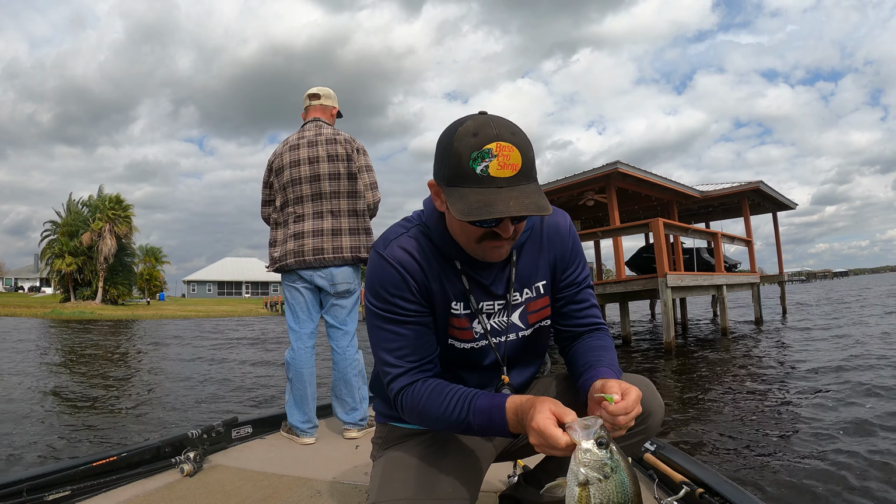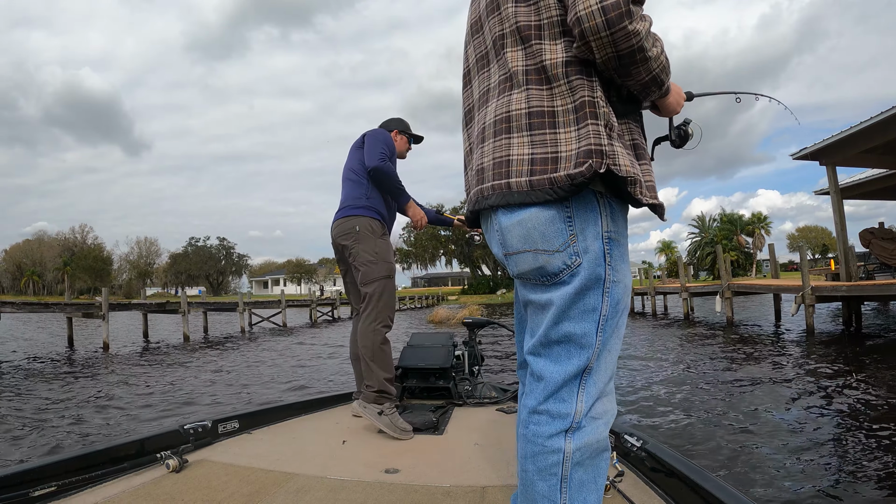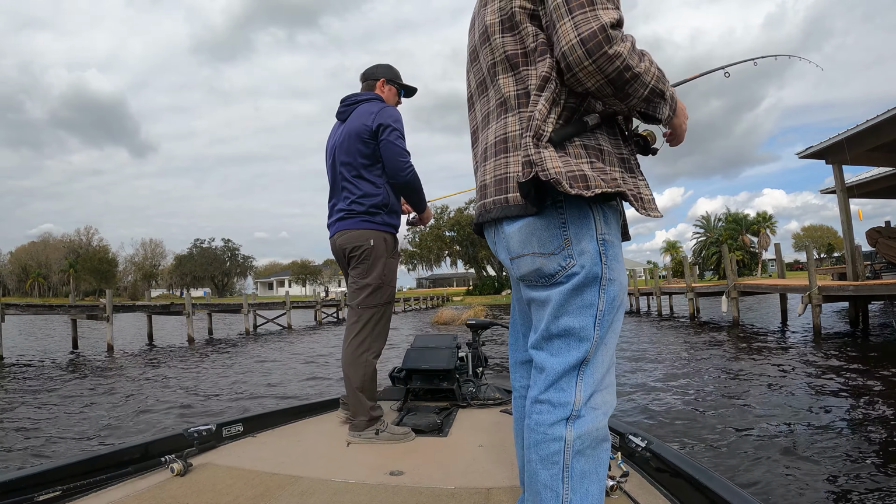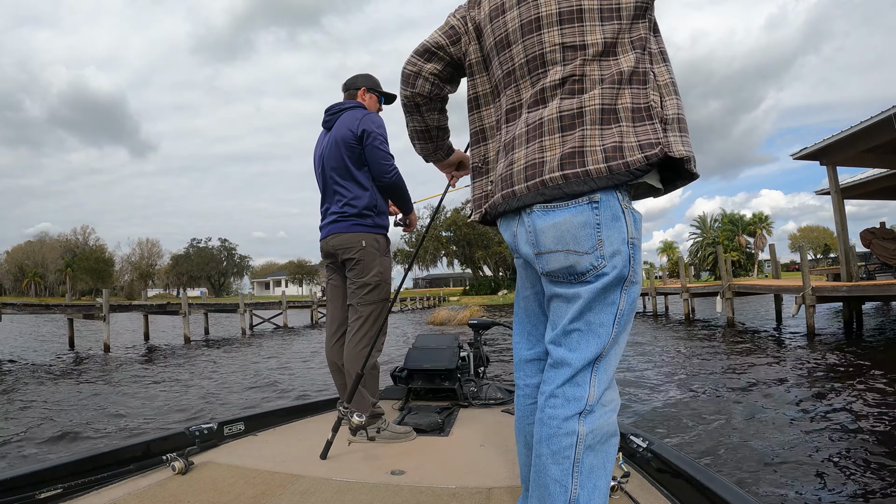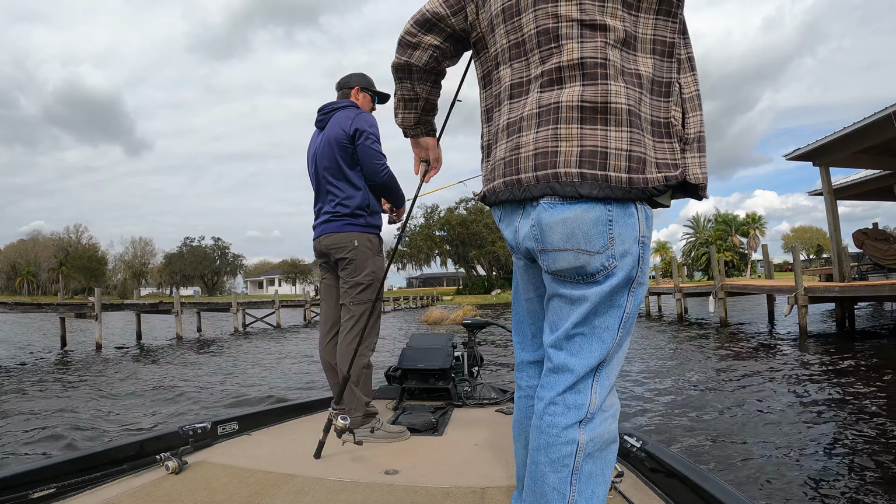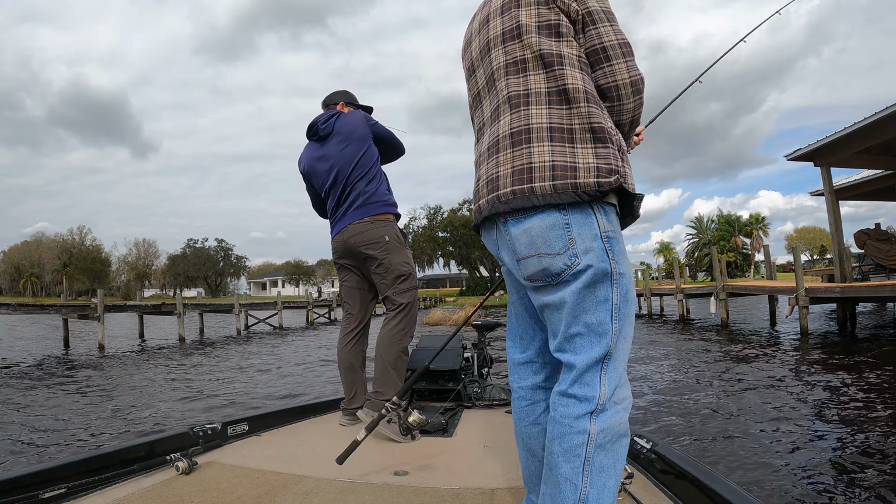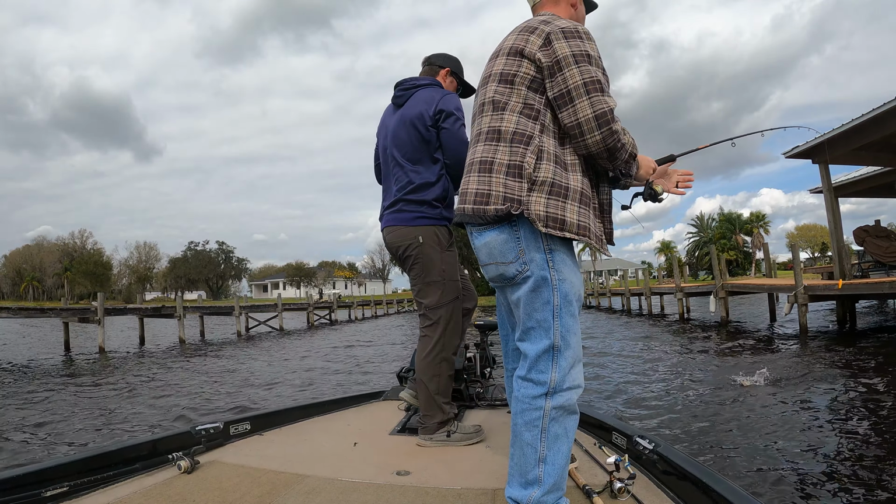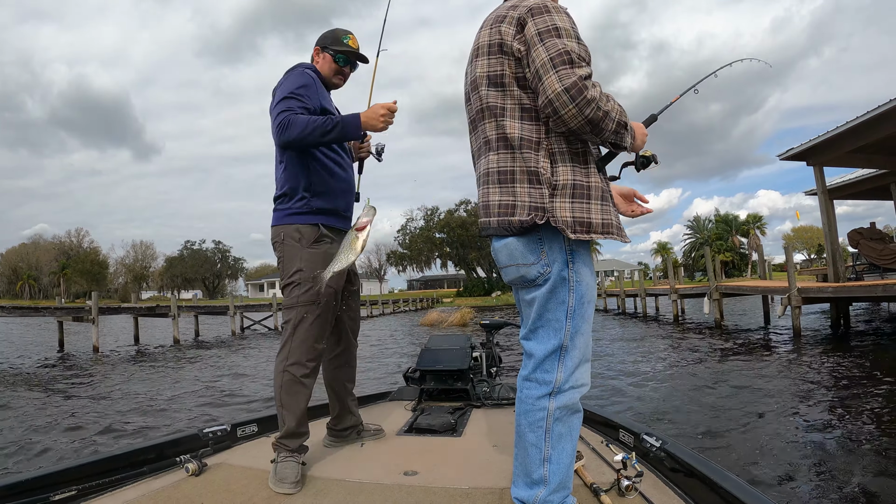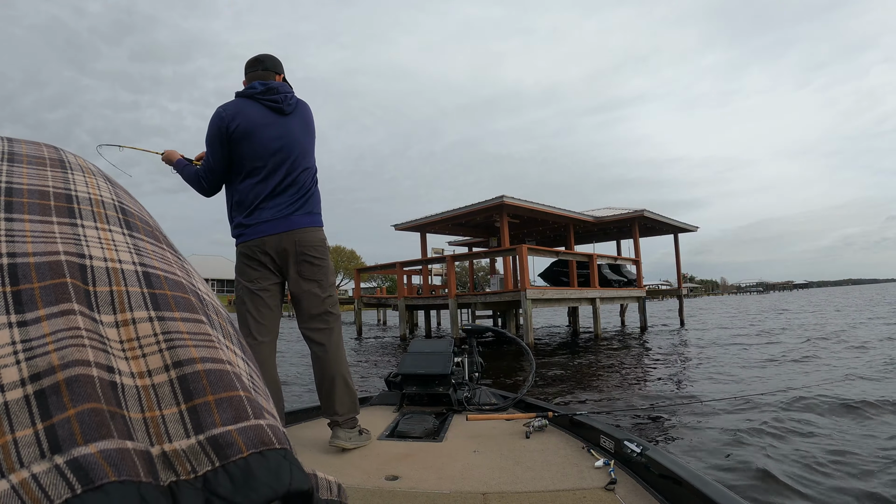That one wouldn't come off. That's too deep. Out of there, Doc. Flat. This is the best dock so far. Yeah. Pretty shallow.